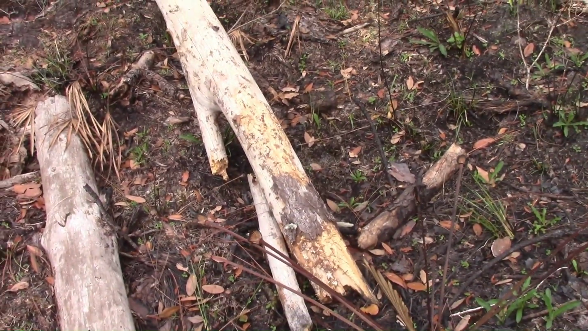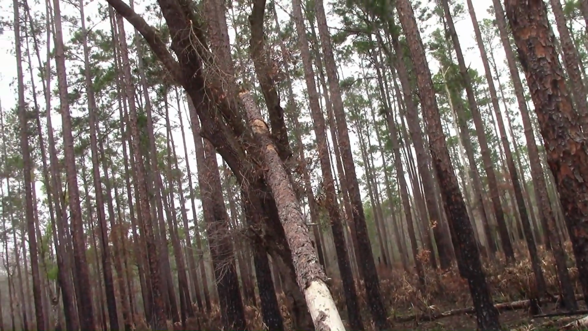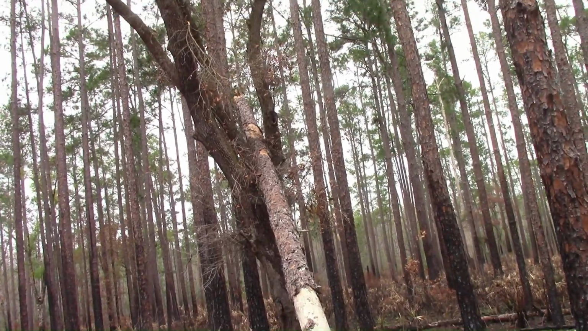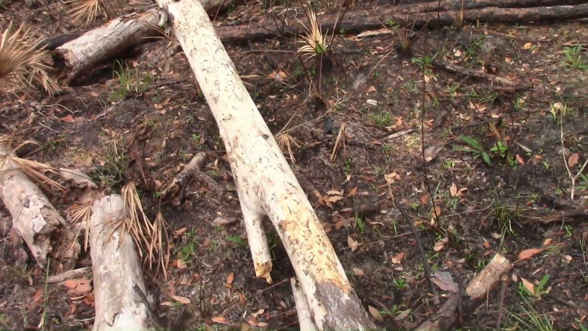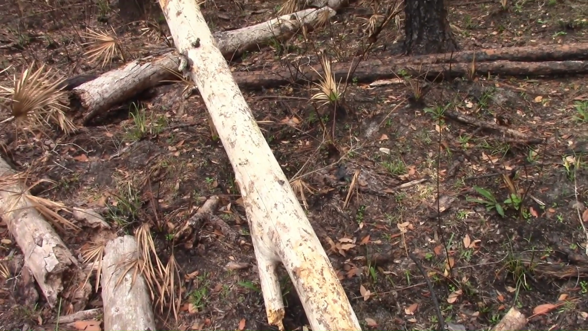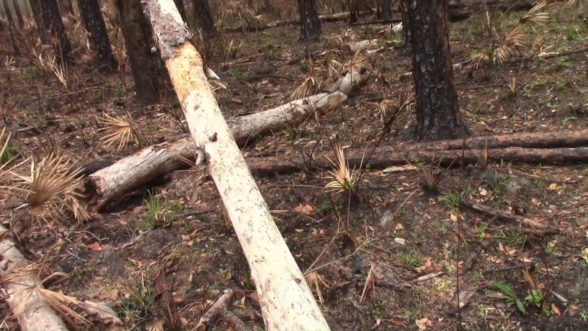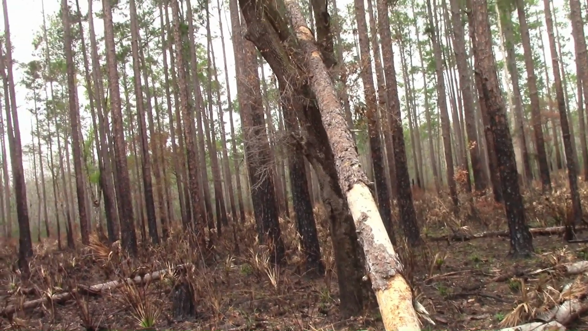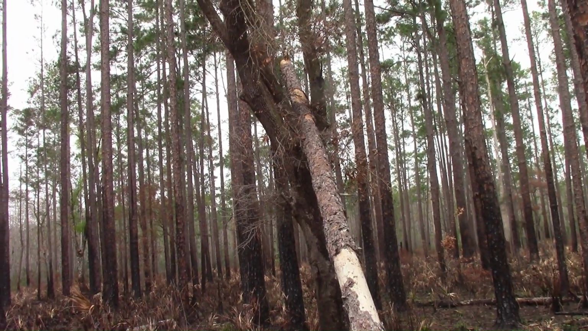Yeah, so this would have been going up towards the top of the tree here. That's the bottom of the tree up there, up in the oak tree. I'm sure the bark's coming off because it's rotten and the bugs are eating it up, but I would say that's not natural.